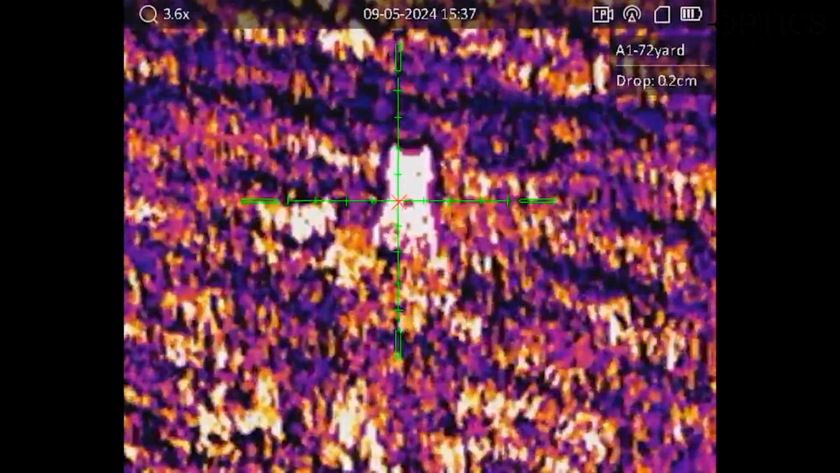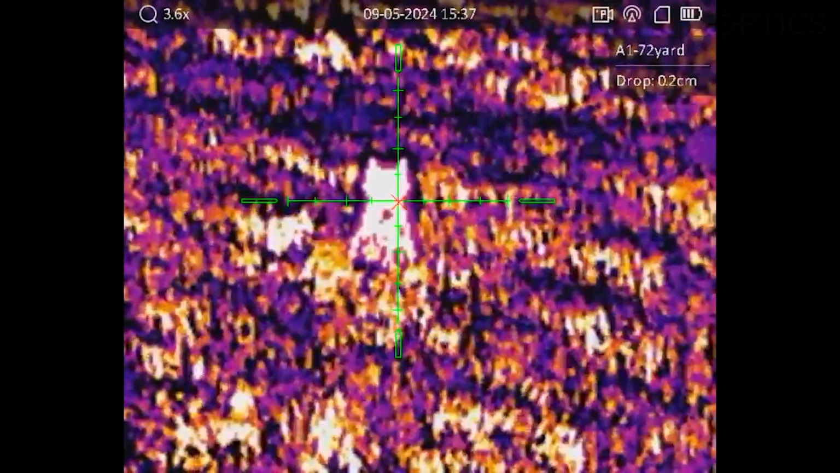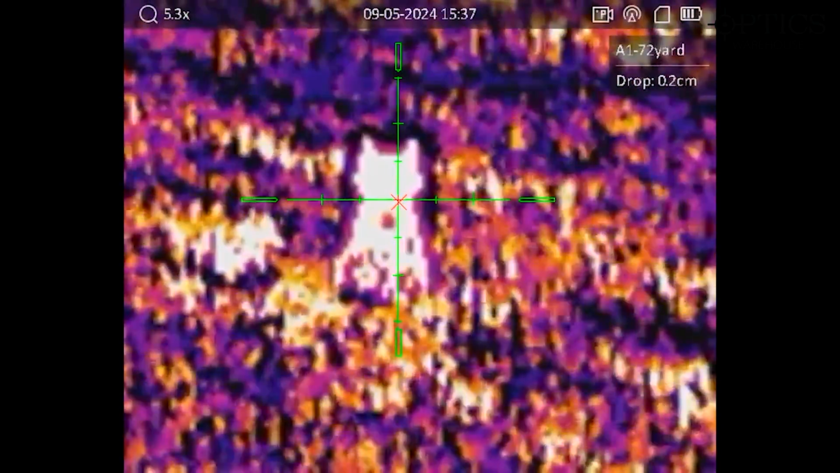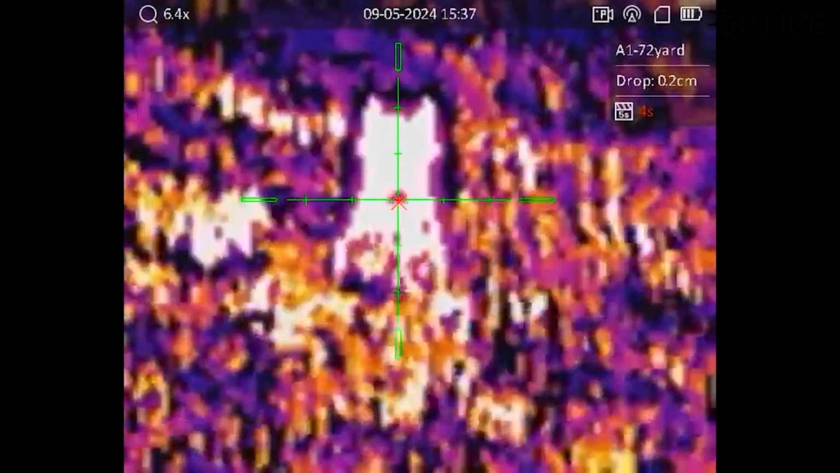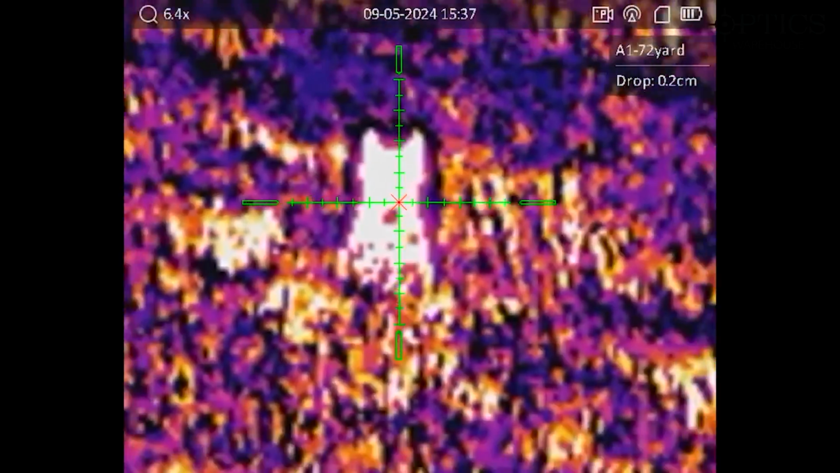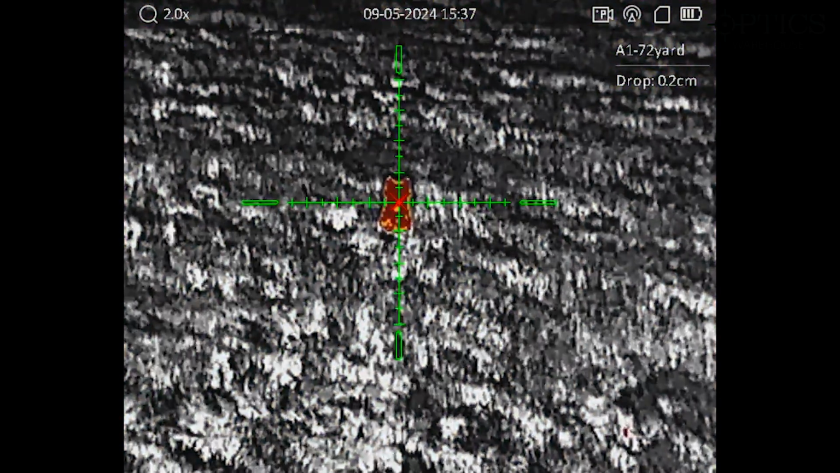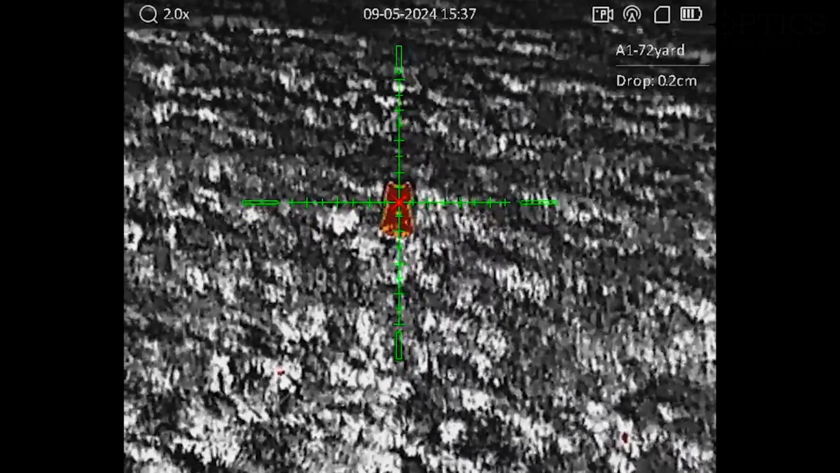So yeah, this is the PQ50L. This sort of summarises the performance of it. As I said at the beginning of the video, this was possibly the worst conditions we could have chosen for testing the thermal rifle scope, but as you can see from the footage, even in these bad conditions, it's turned out really well. So it just shows how good this PQ50L really is. When you get it on a nice cold crisp winter morning, you're going to be seeing some superb resolution and clarity from this weapon scope.